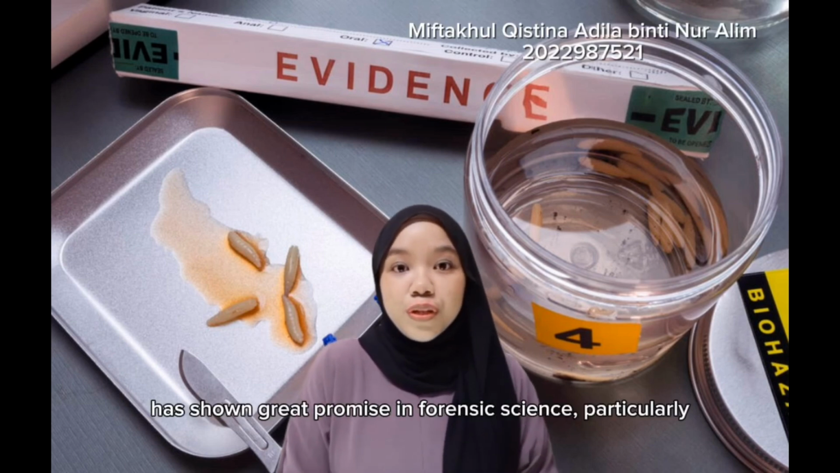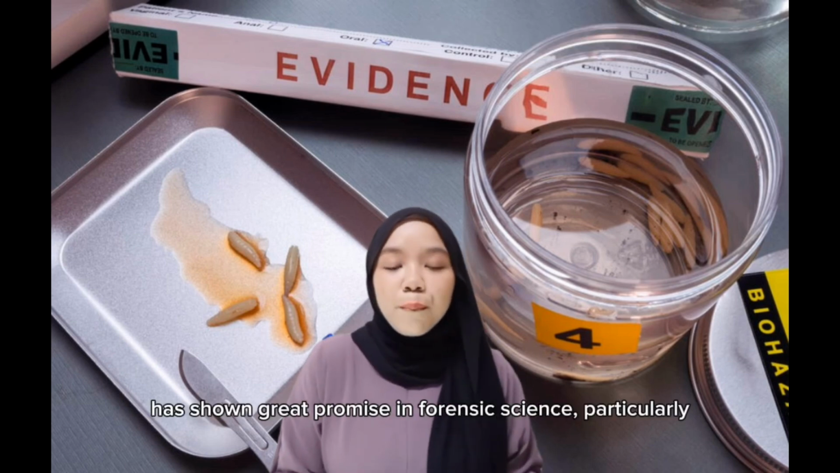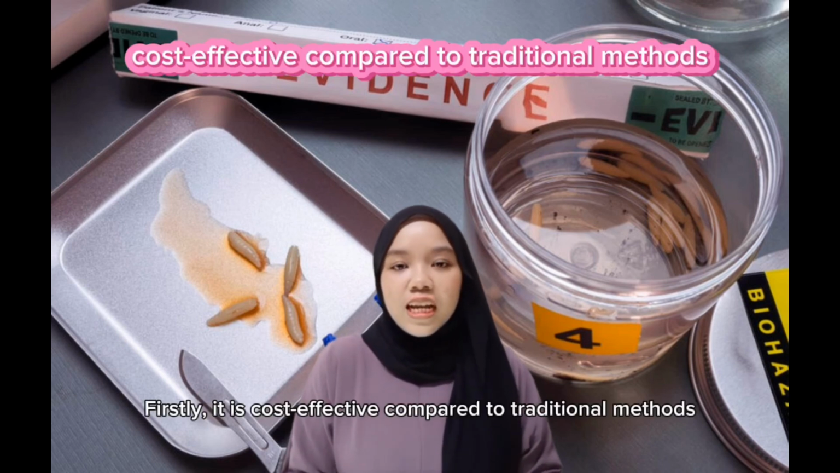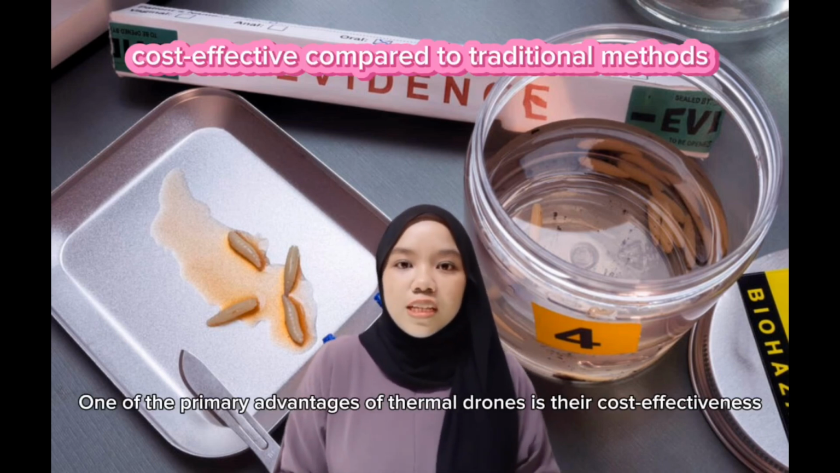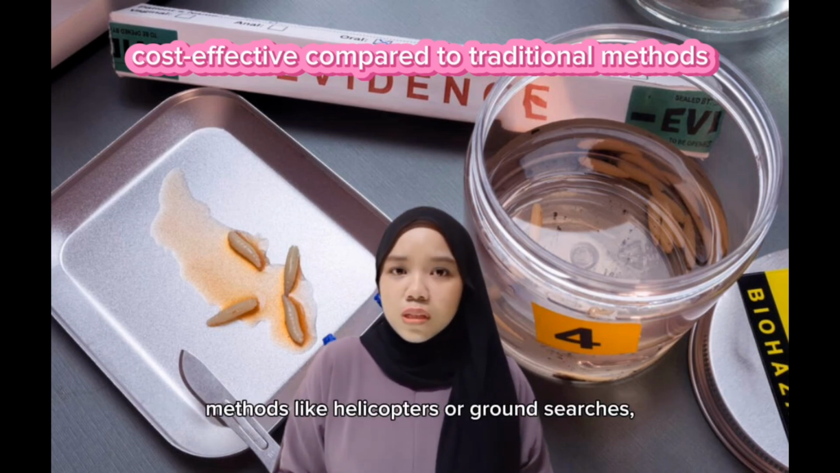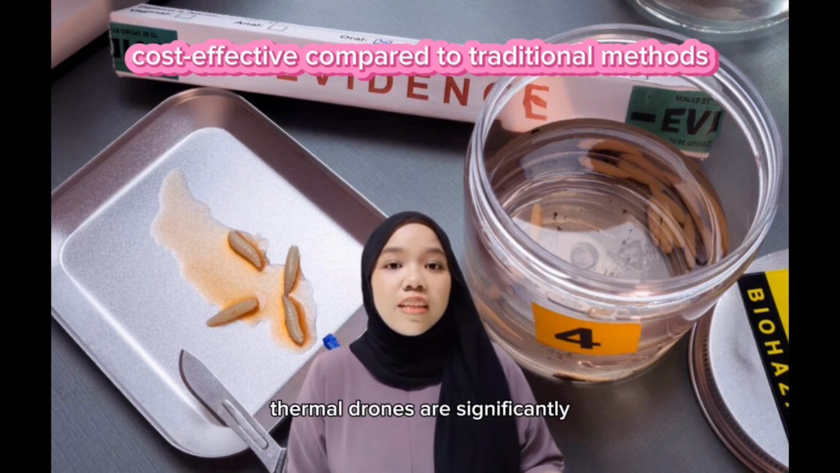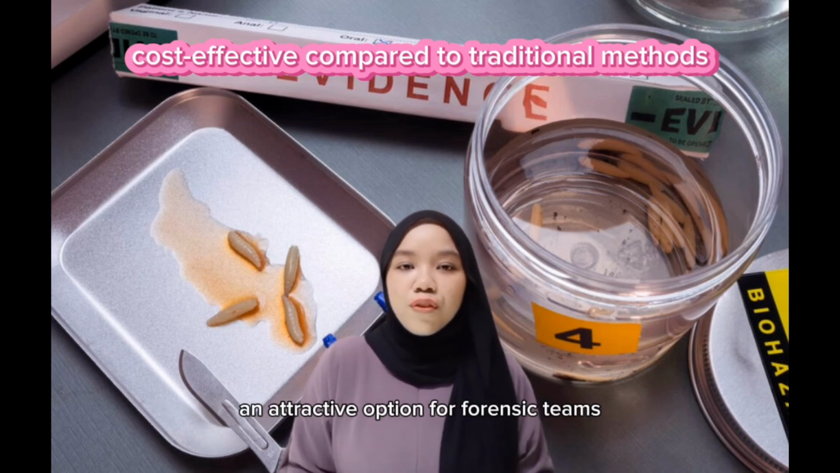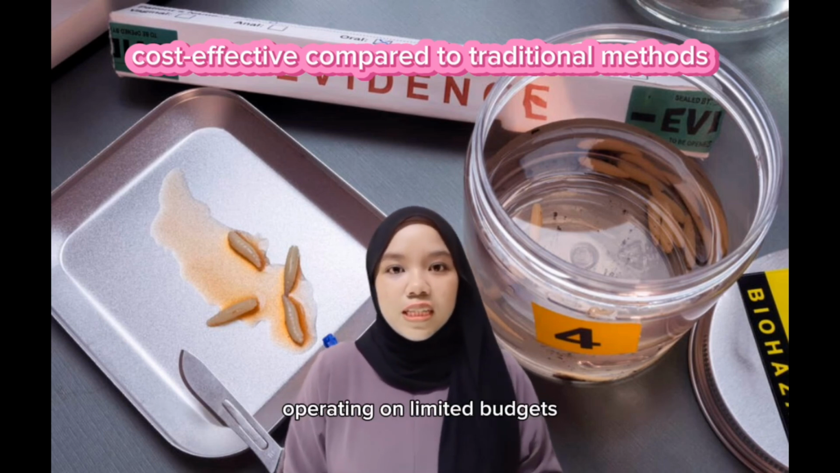This technology has shown great promise in forensic science, particularly in locating bodies and estimating post-mortem interval. Firstly, it is cost-effective compared to traditional methods. One of the primary advantages of thermal drones is their cost-effectiveness. Compared to traditional methods like helicopter or ground search, thermal drones are significantly less expensive to operate and maintain. This makes them an attractive option for forensic teams operating on a limited budget.